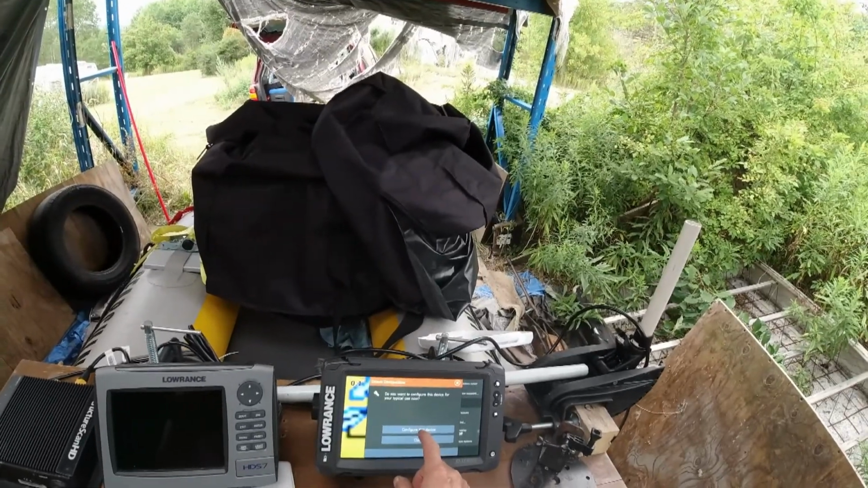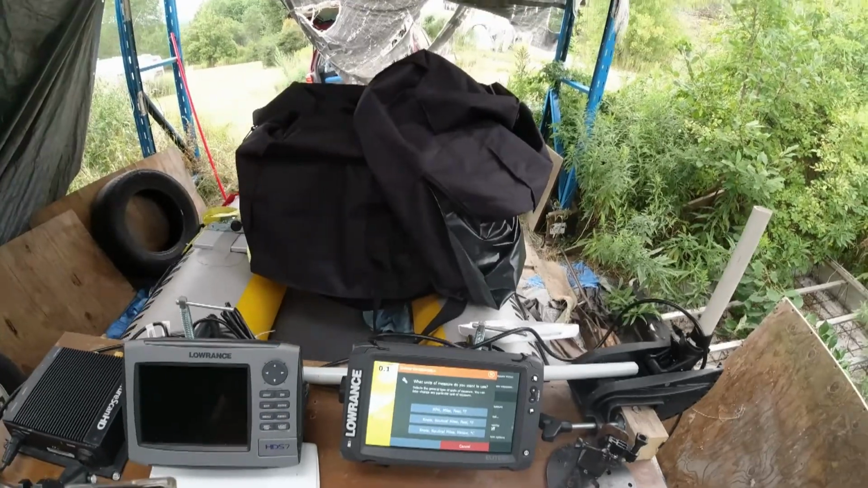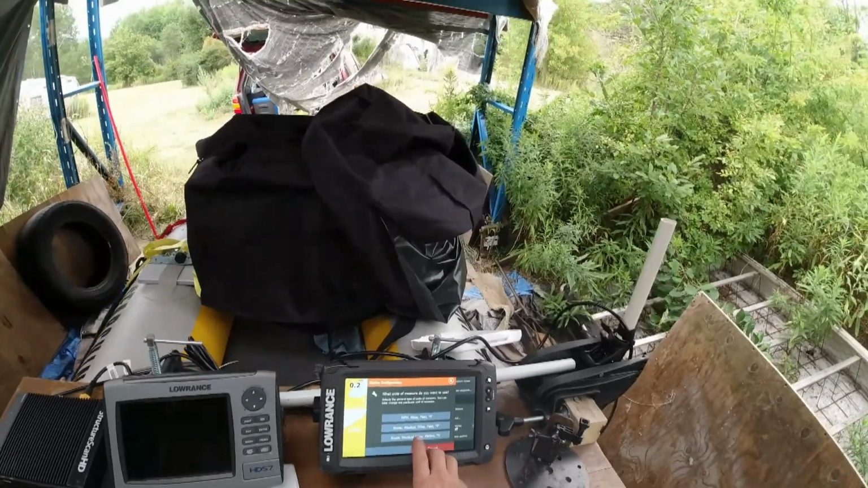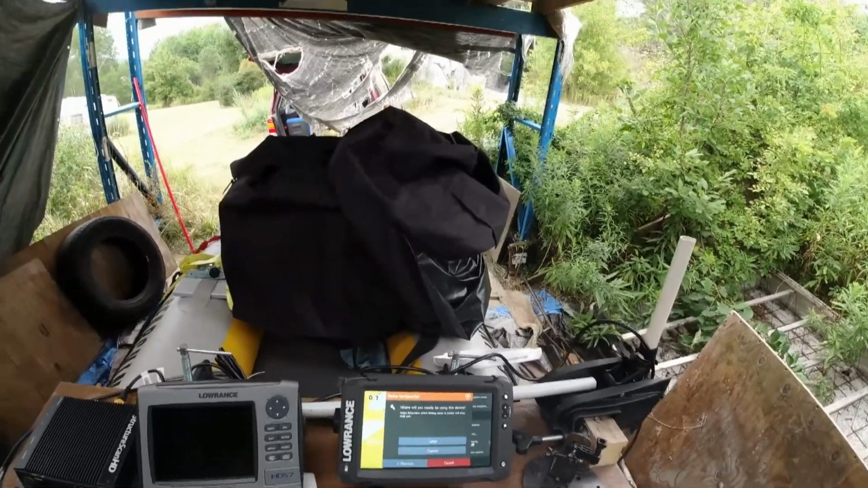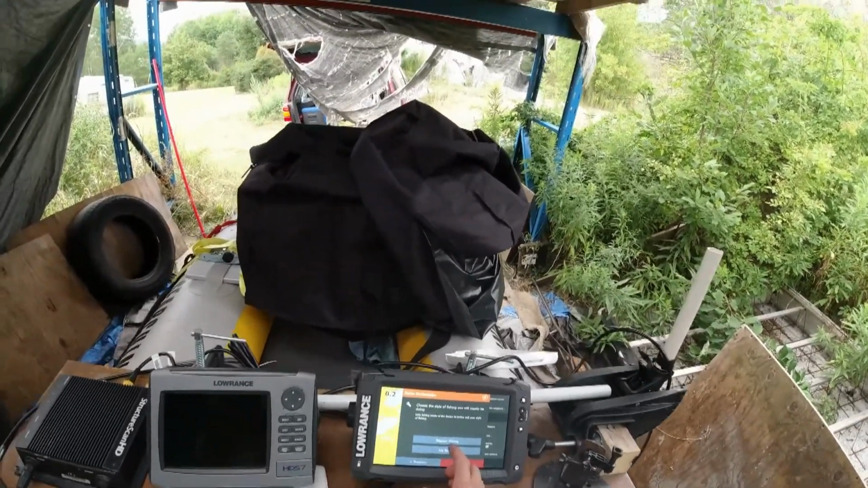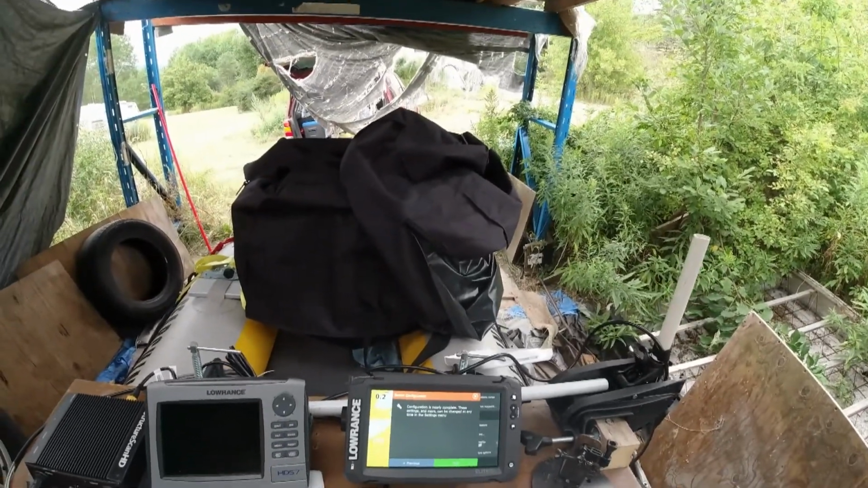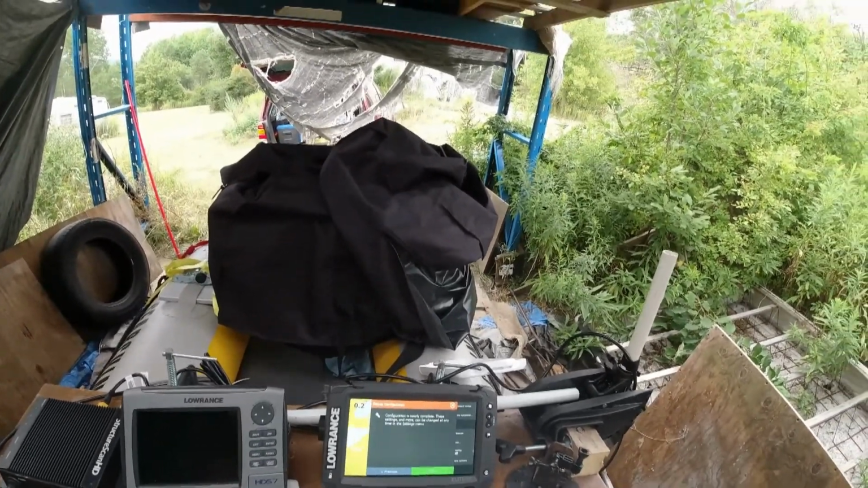I'm going to configure, let's see, measures. Do you want miles per hour, feet, Fahrenheit, knots, nautical? This is good enough for me. Lakes, regular fishing. Complete settings, and we will finish.